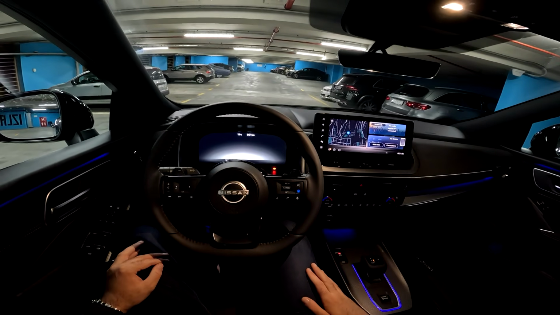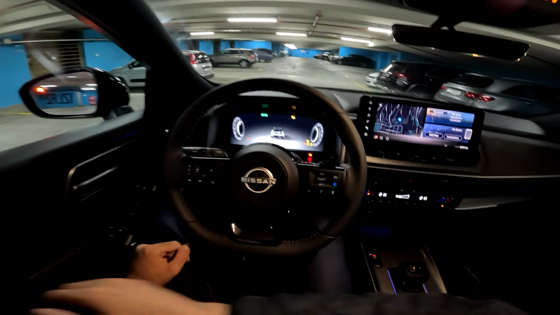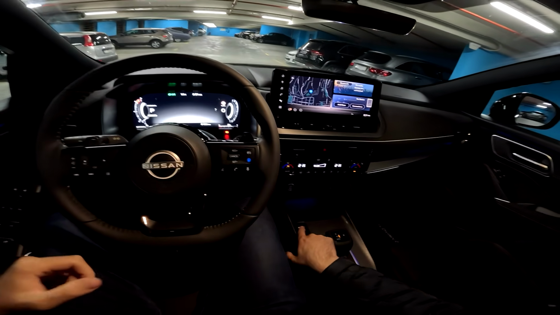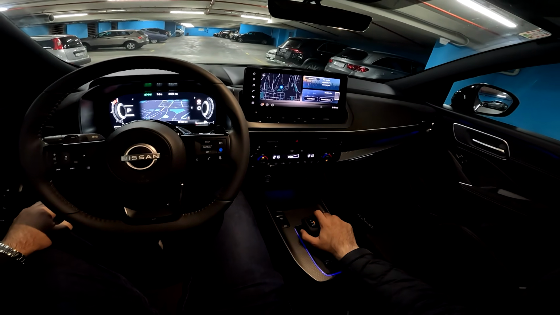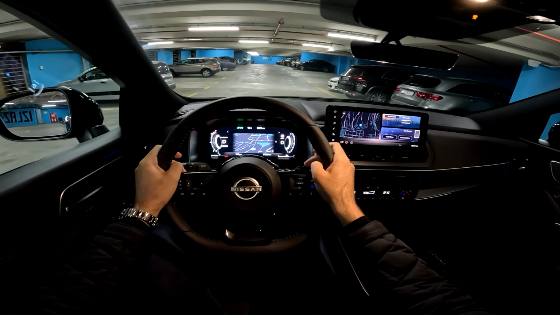All right, this is your view as a driver. Let me start the car. We have the lovely animation here on the digital cockpit, and we are ready to go. Let me put on my seatbelt. Release the electronic parking brake. This is the gear selector for the automatic transmission. Put it to drive, and we are ready to go.